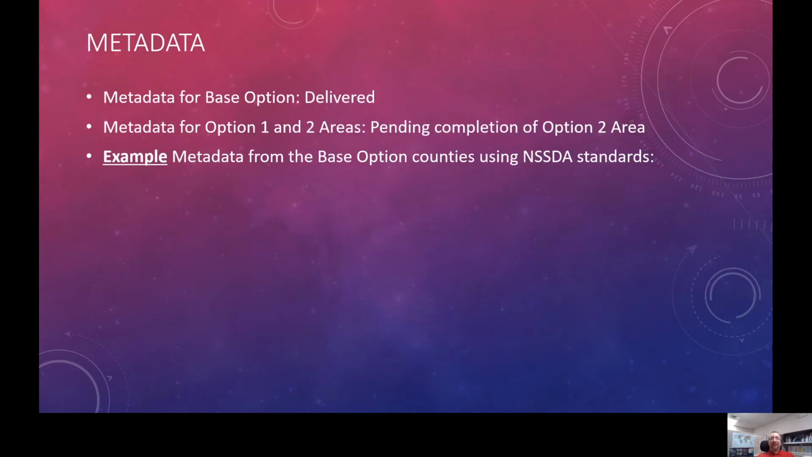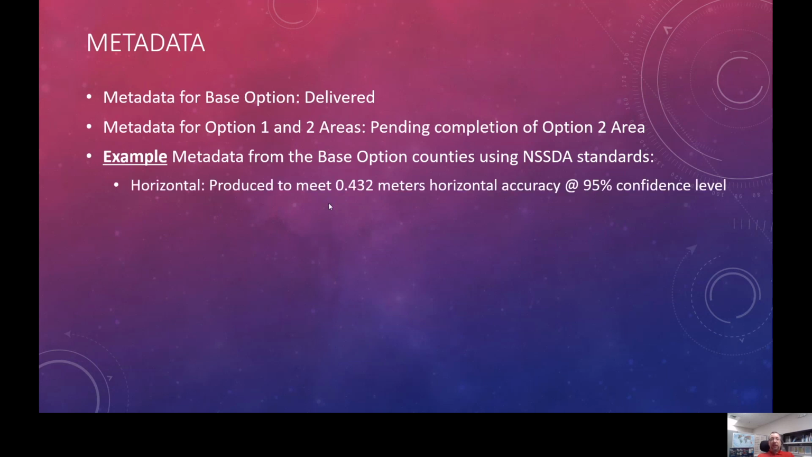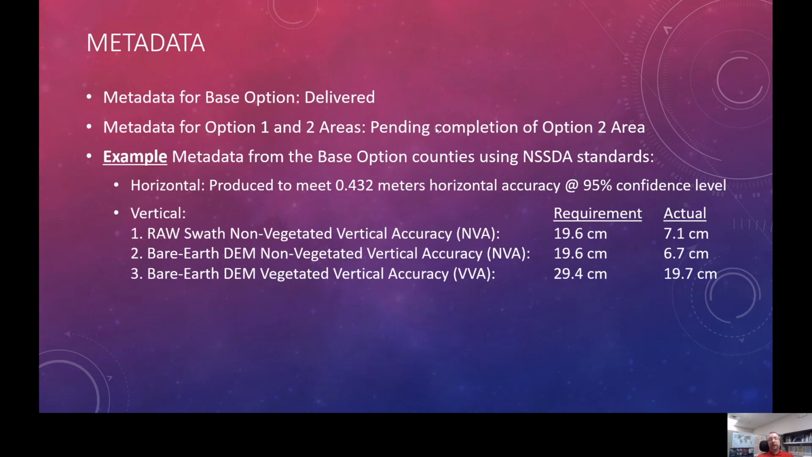Let's look at a quick metadata example. In the base option, this is just an example. It is not applicable to the option 1 and 2 areas, which we do believe will meet spec. But let's take a look here. Horizontal, coming out of that metadata, has been produced to meet 0.432 meters horizontal. So that's pretty darn good.